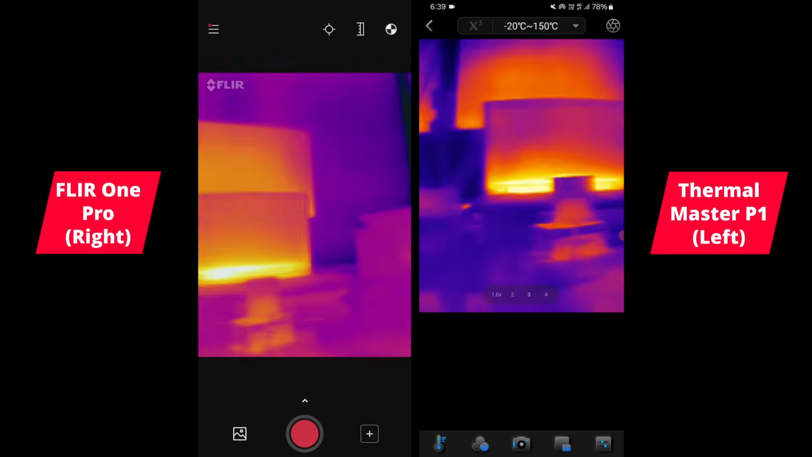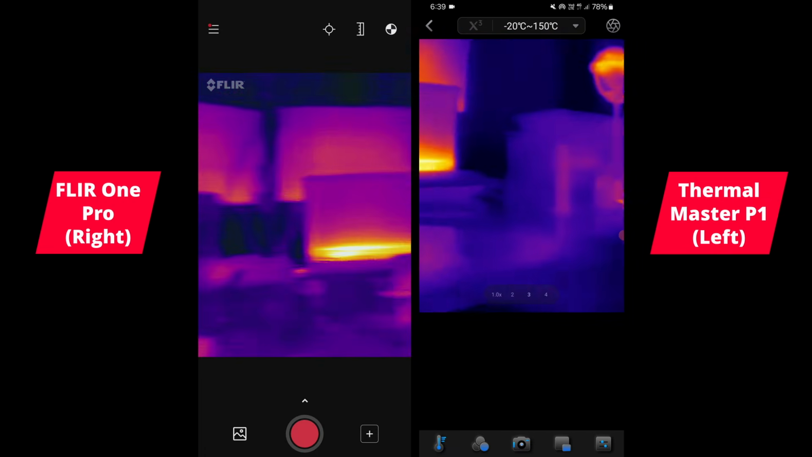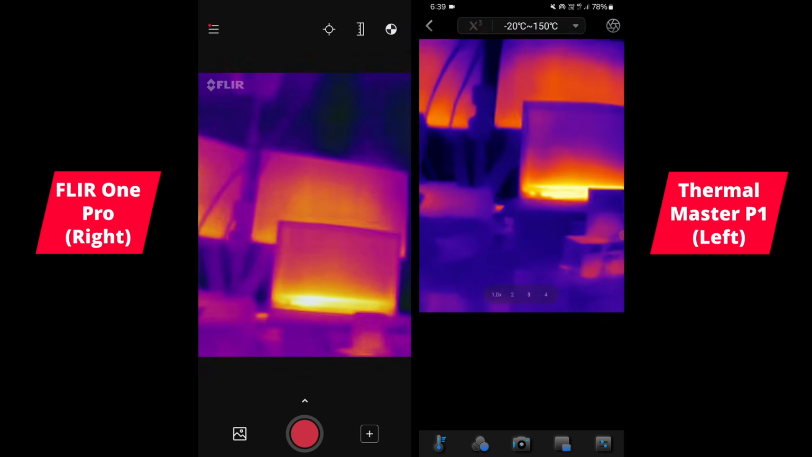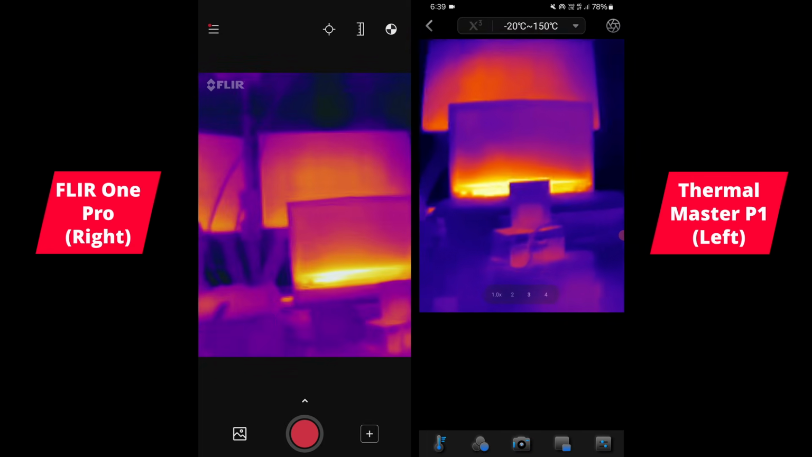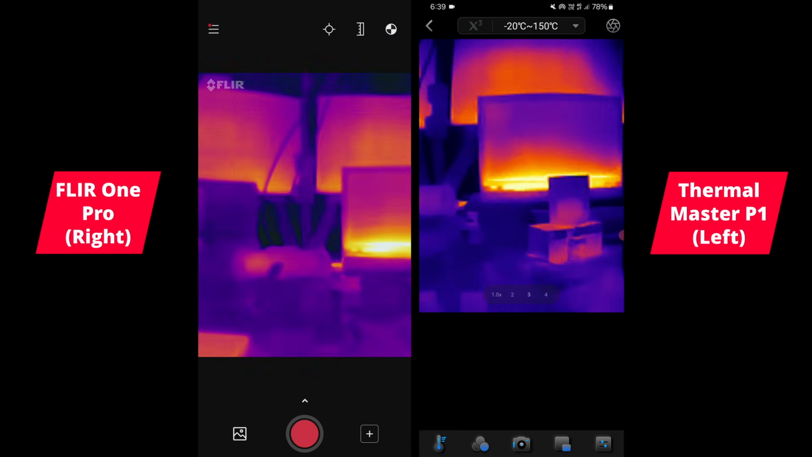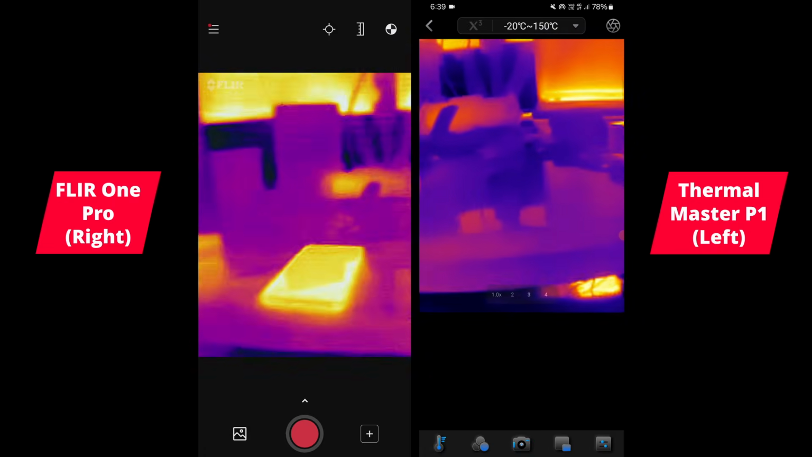Now, one thing you can already tell is the refresh rate is just absolutely nailing it on the P1. So you got 8 point something hertz on the FLIR One Pro, and on the P1 you've got 25 hertz. So buttery smooth in comparison.